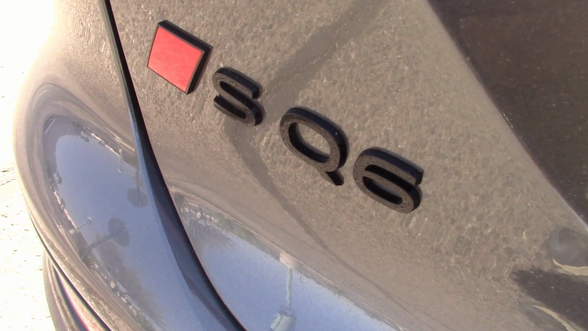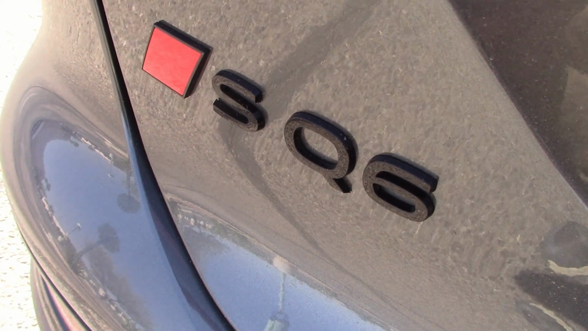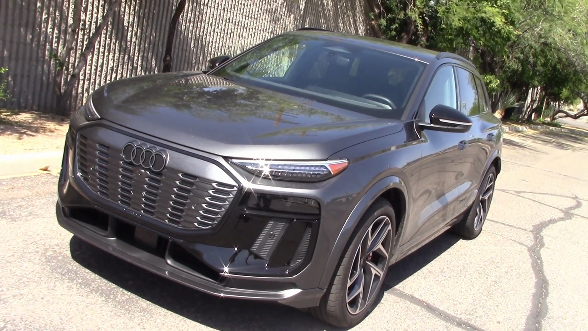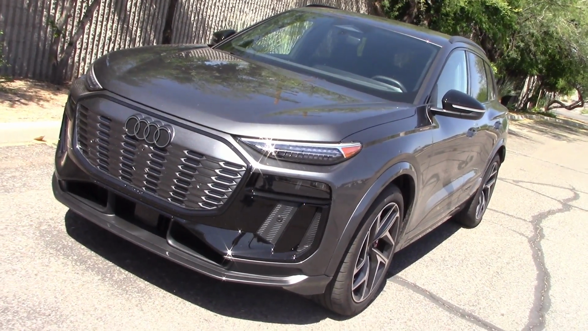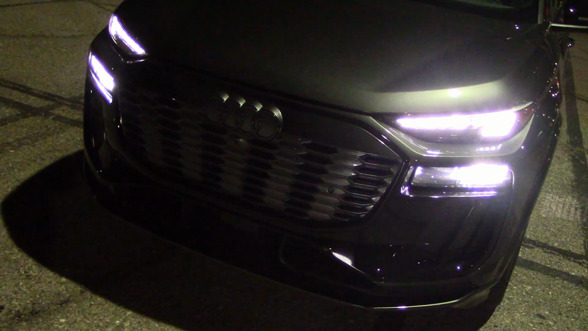Audi sent us an SQ6 SUV, all electric. 84,000 bucks worth of EV here. We already did a full road test on this. Here we're doing headlight tests at night drive only. You want to see the full road test? We'll have a link at the end of this video. Alright, dark enough. Let's check out these headlights and do some night driving.